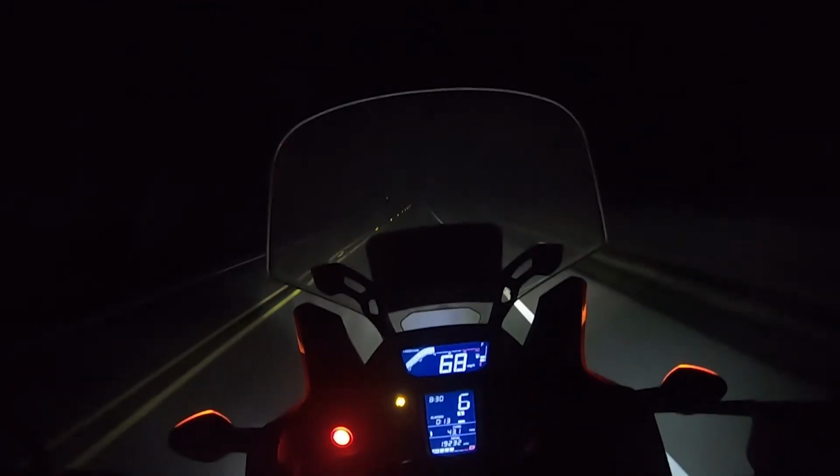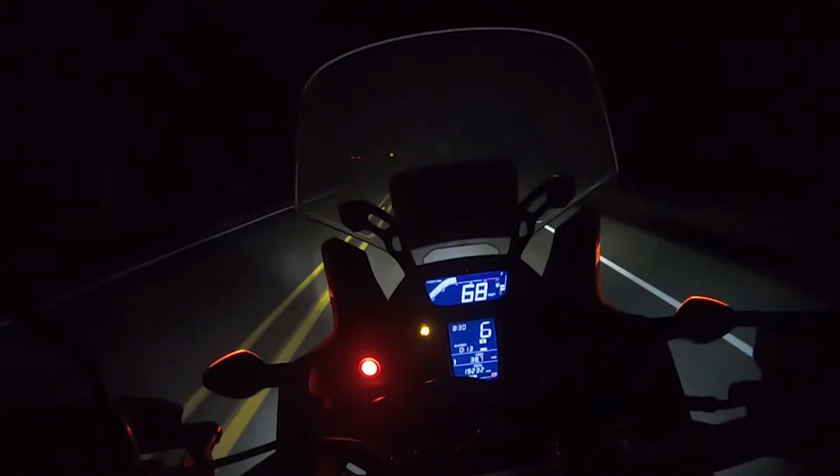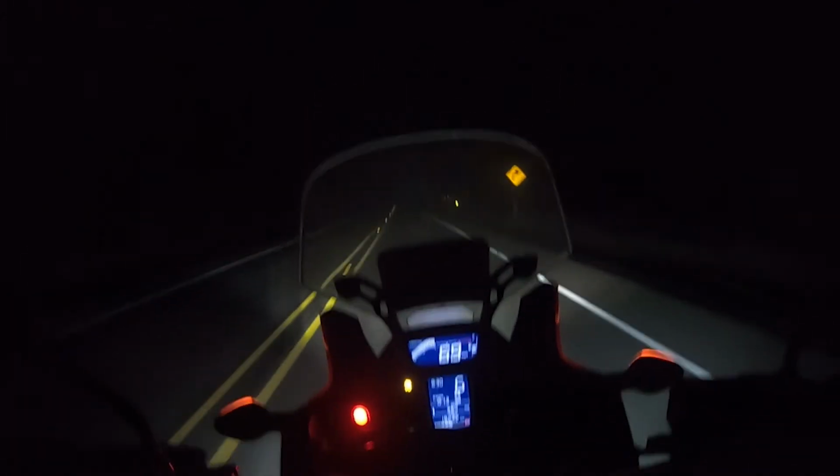Tuck in real quick. Yeah, I need to clean this mirror or window for myself. A little messy.